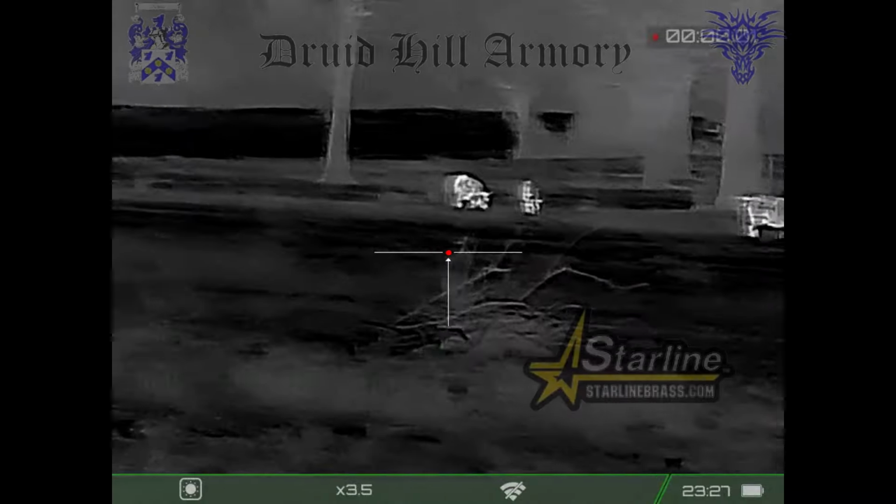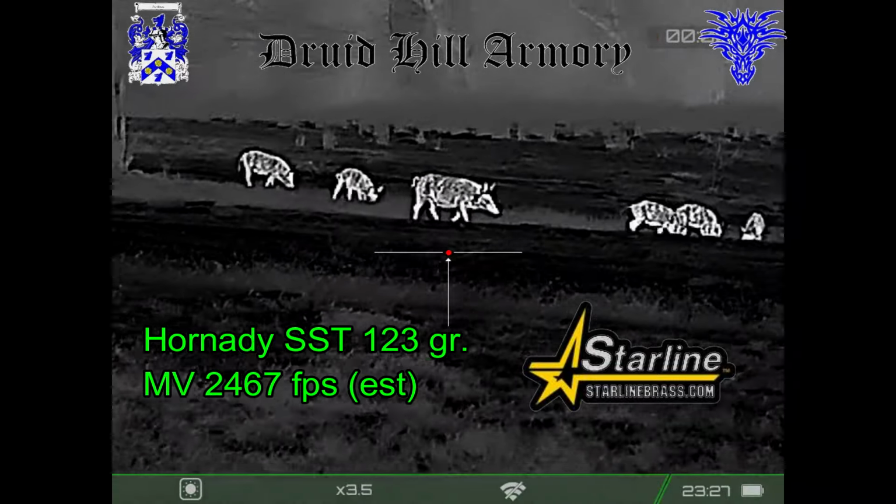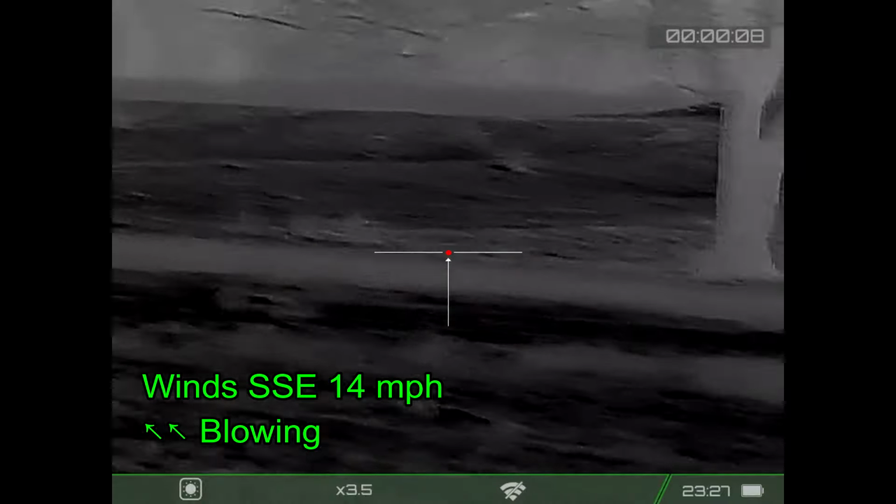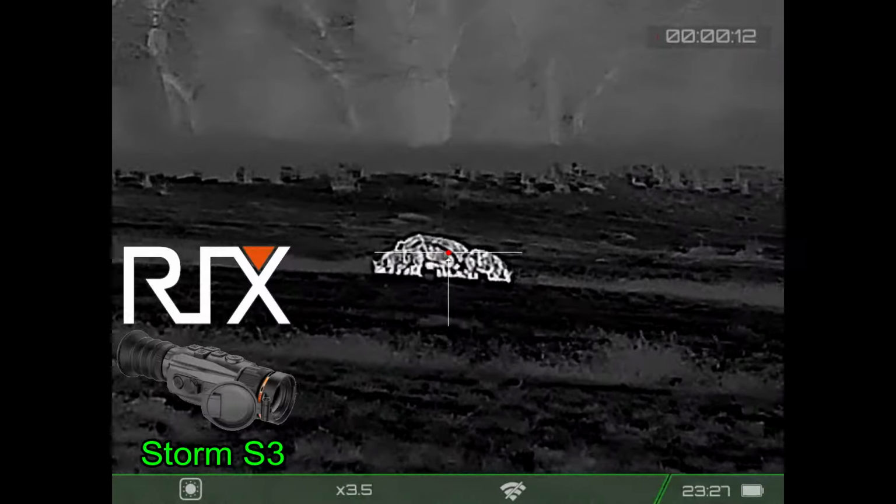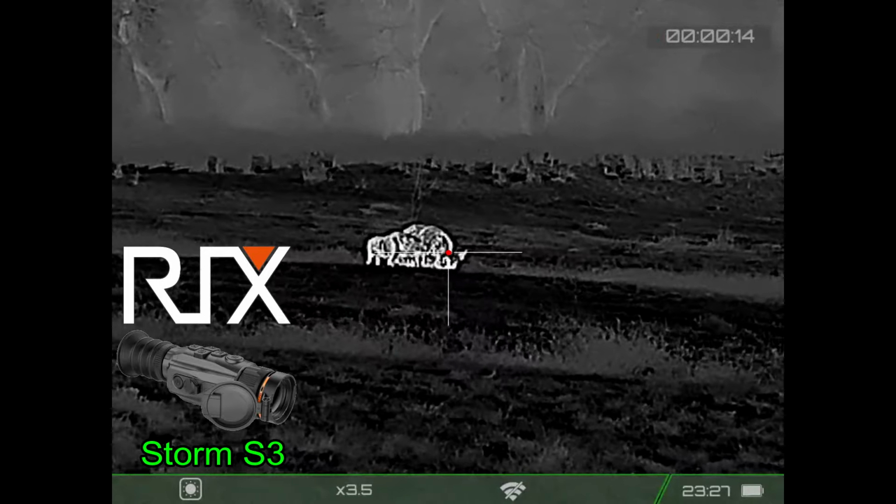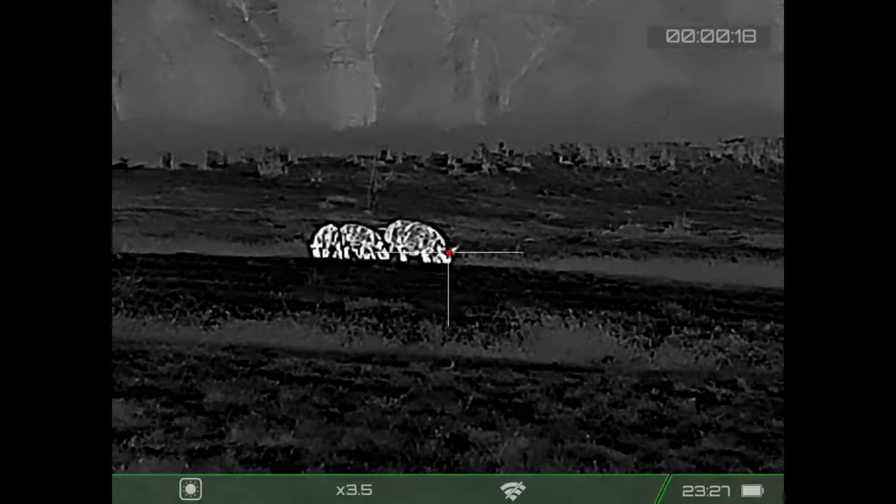And now I've moved across the creek, and I'm going to be shooting some Hornady SST 123 grain bullets loaded by Druid Hill Armory in the Starline Brass for my 6.5 Grendel. And the winds are sort of blowing towards the hogs. I'm going to take this shot, sighting with my RIX Storm. I've got my hand on the scope, which you should not do. Here we go.